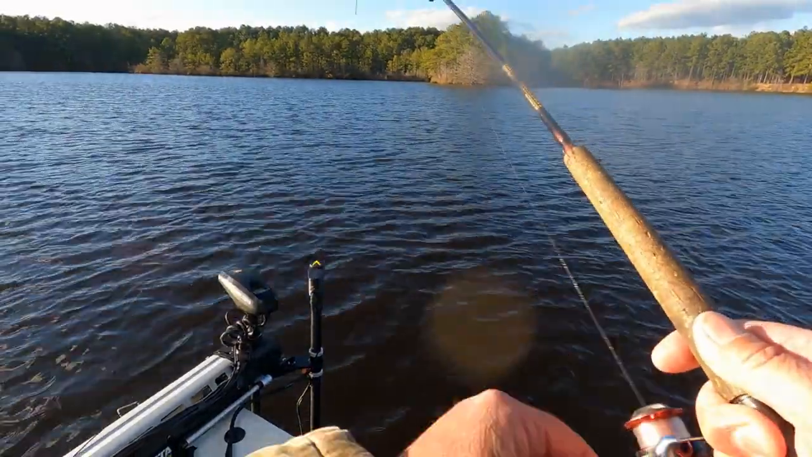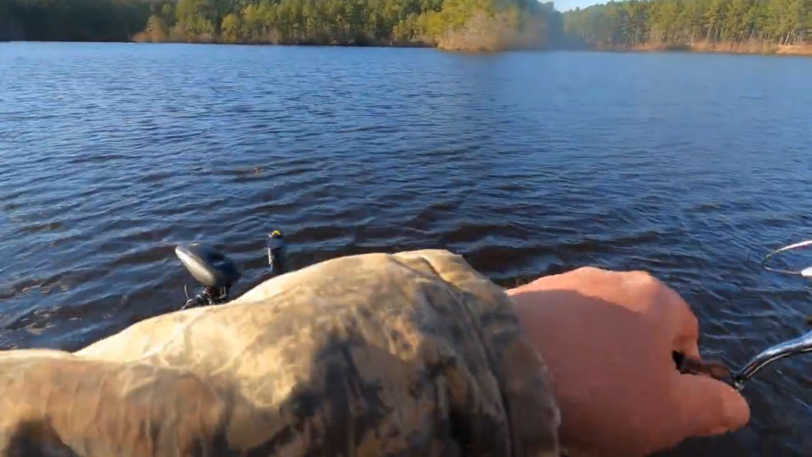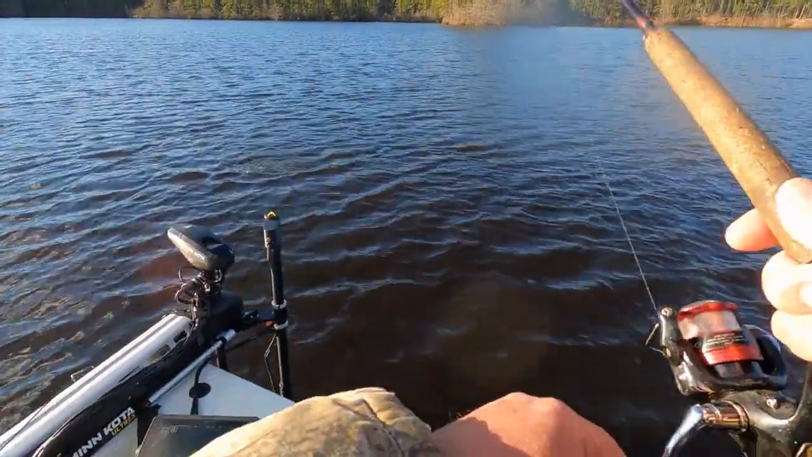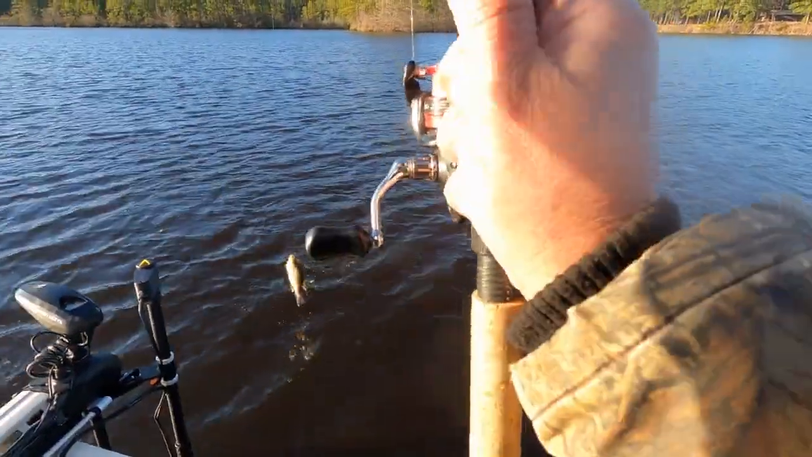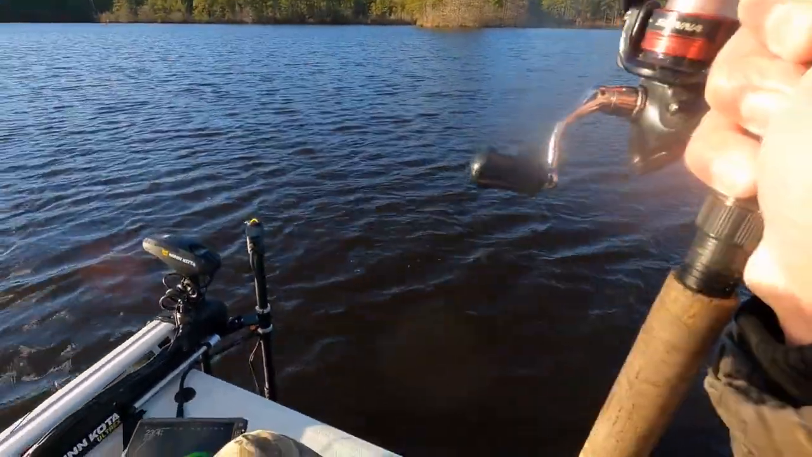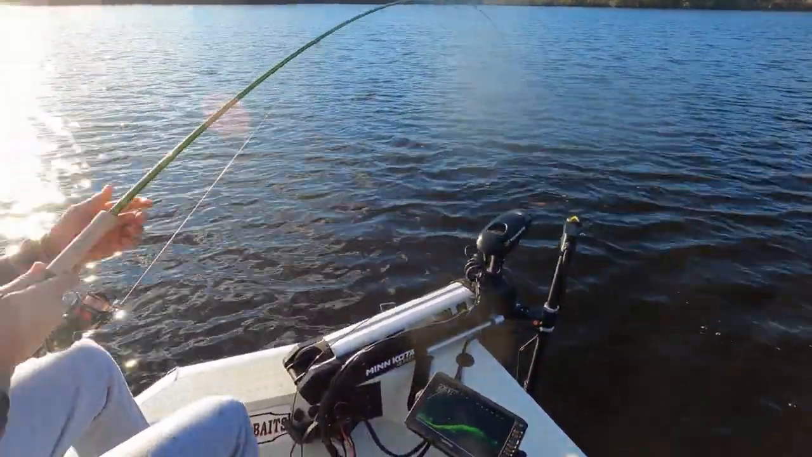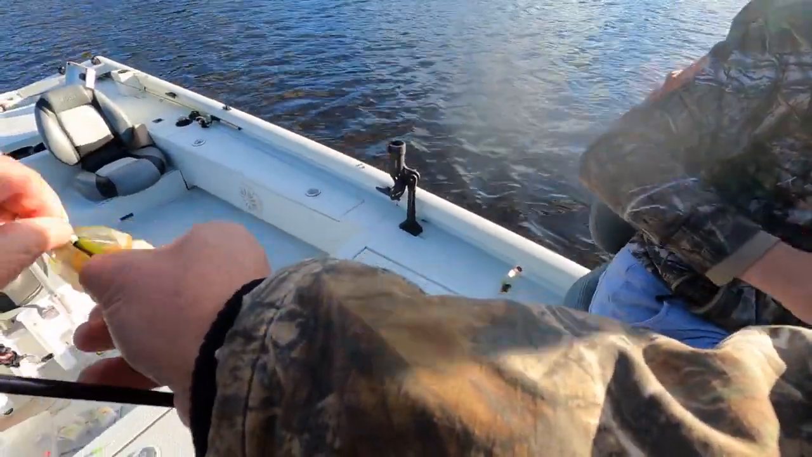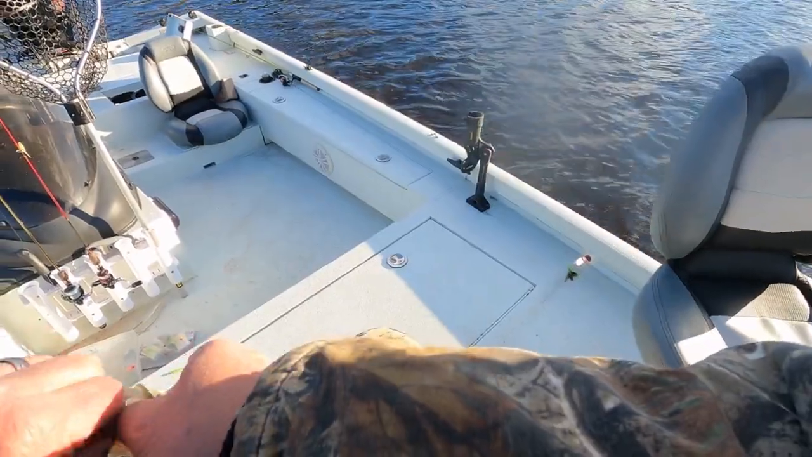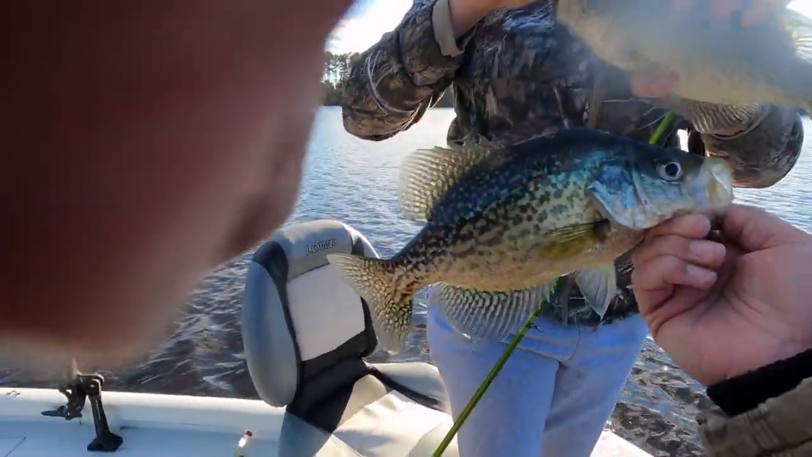Got it. We got right up on this flat. We got several nice crappie sitting up on the flat here, and went back to the double rig jig. Good crappie right here. Oh, sorry, Kelsey. Kelsey's coming in with one right there. Boom. Got a good double. And both caught on the black and chartreuse. Oh yeah. Good fish right there. Boom.